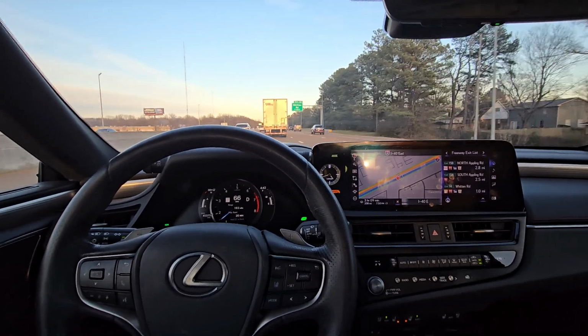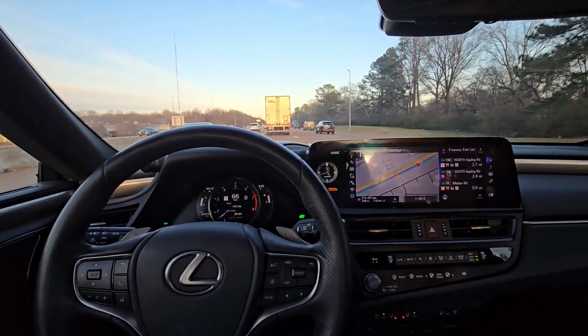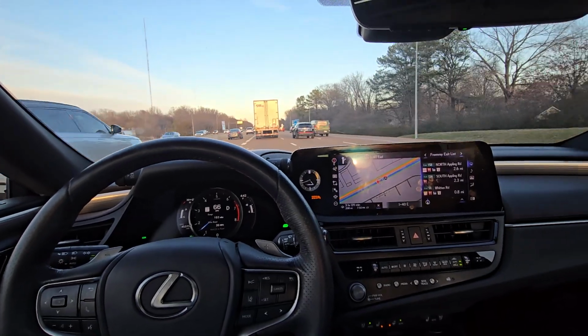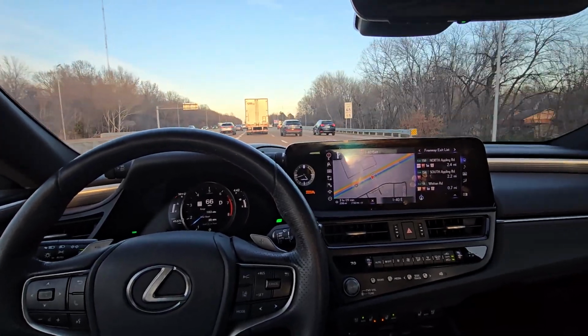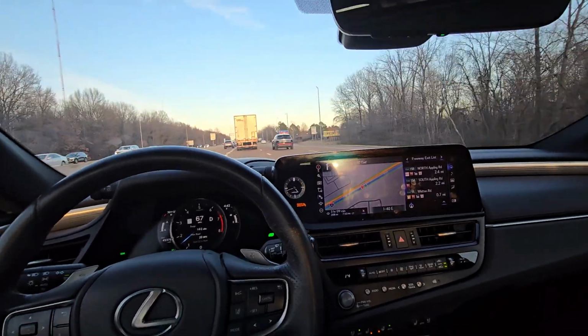I just need it to get me to the main interstate to get to Nashville, and I'm good. That's the only time I use my GPS. It's right before I get into Memphis, and right when I get outside of Memphis, or until I get outside of Memphis.